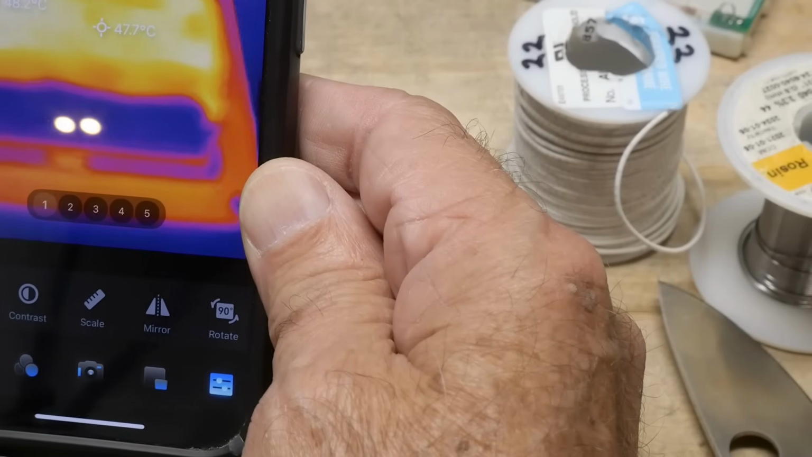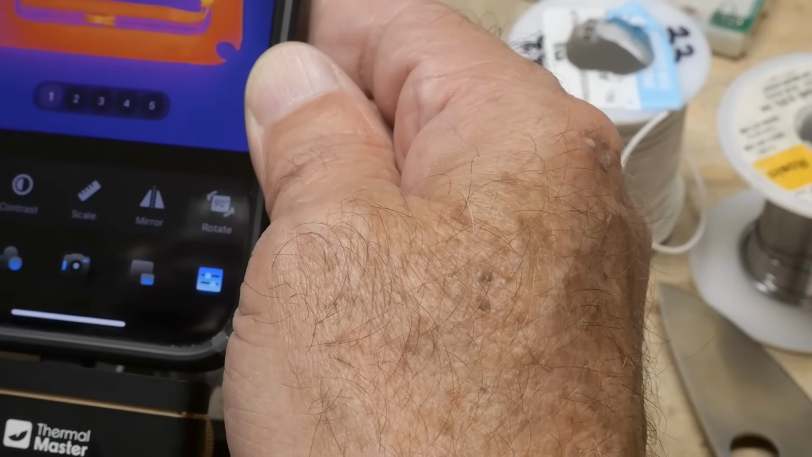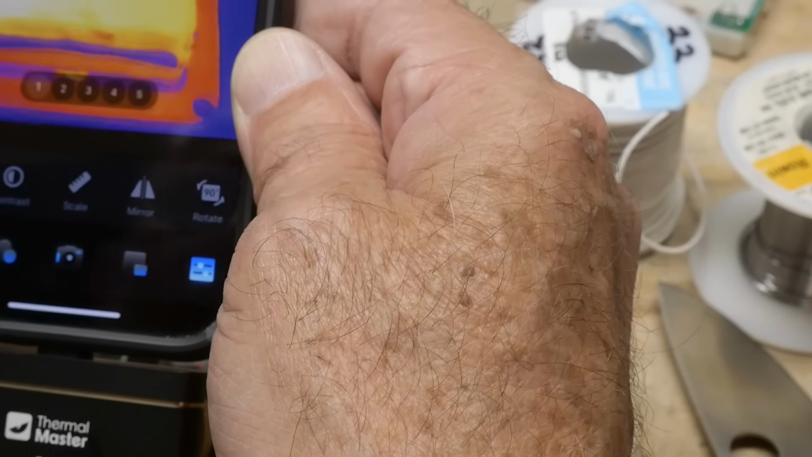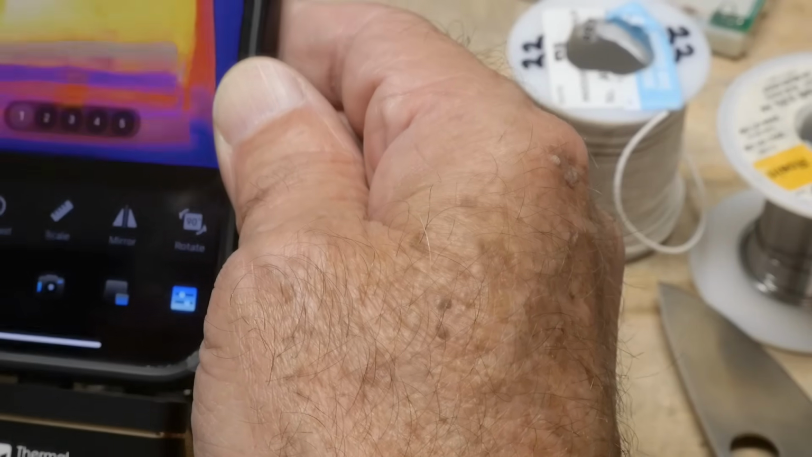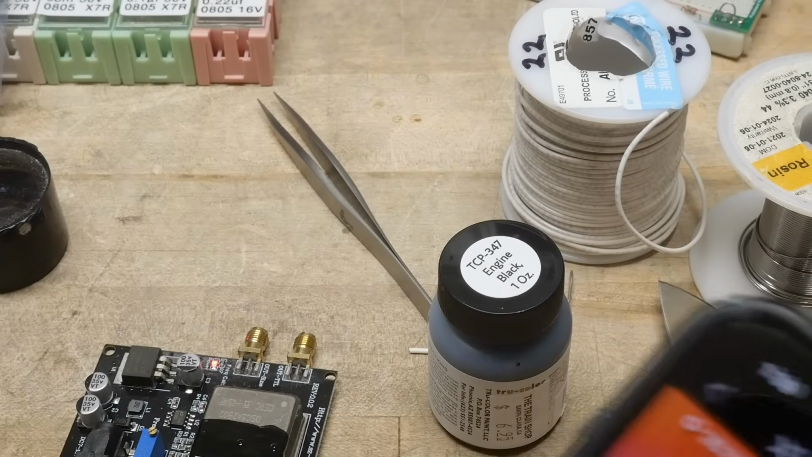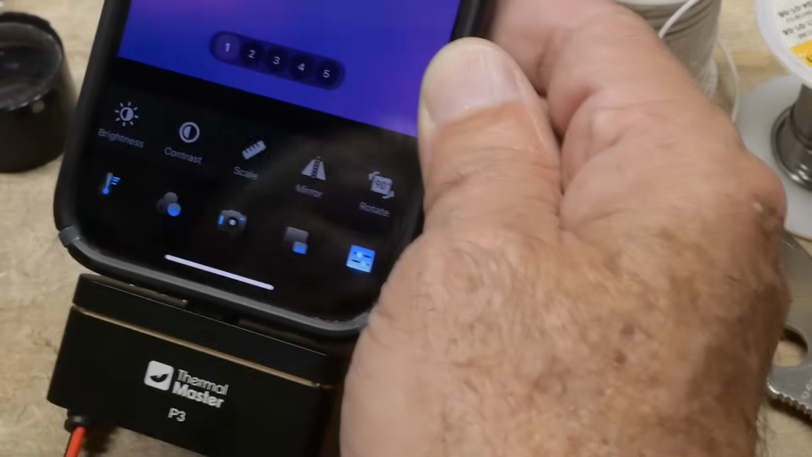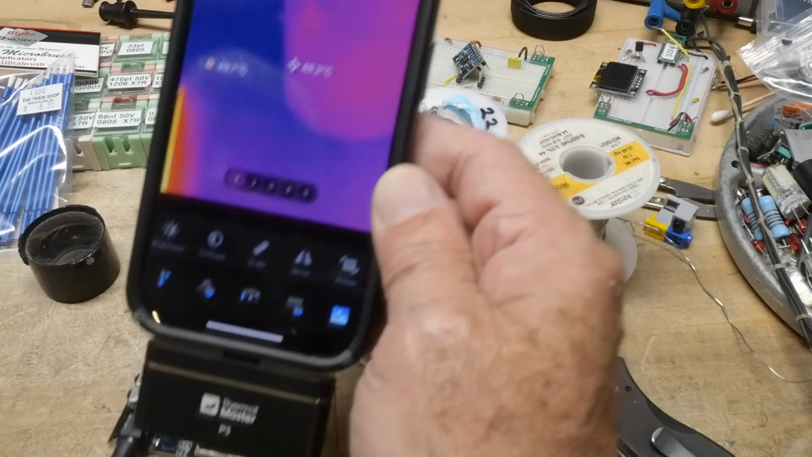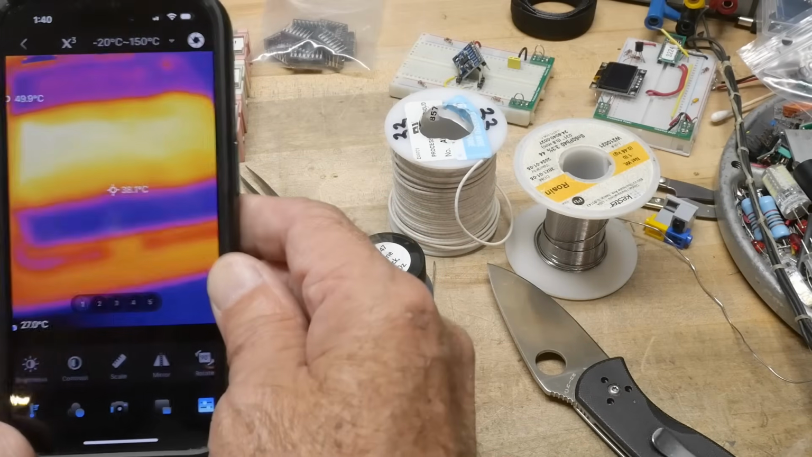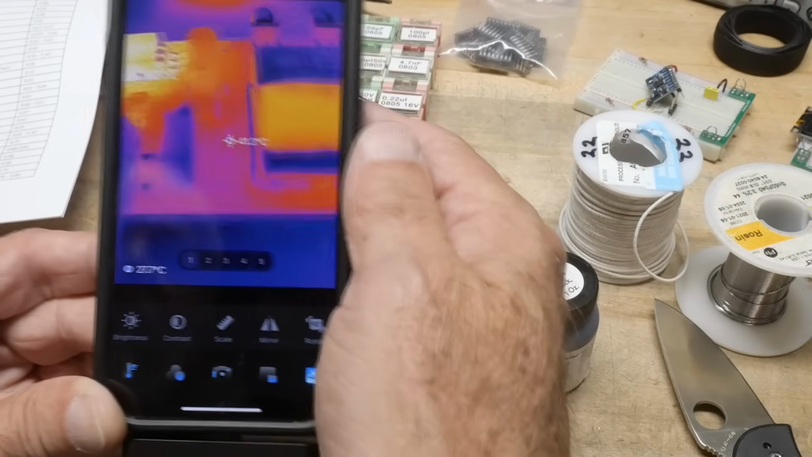Let's see here, where it's painted, it's measuring 48 C, and where it's not painted, it's 32 C, right? So it's almost 20 degrees difference in the temperature between the non-painted and the painted on the camera here. Let me back out a little bit. Hard to do with two cameras at the same time.